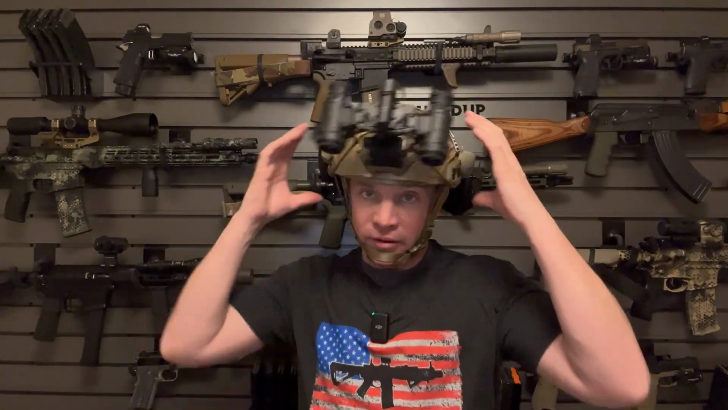So the first thing you're going to want to do is adjust the pads in your helmet and the straps on your helmet so that it fits and doesn't move around much. This is a cheap helmet. It does move around a little bit on my head. With a better, more expensive helmet, I'm sure you can get it even better fitting than this, but this has worked very well for me so far.